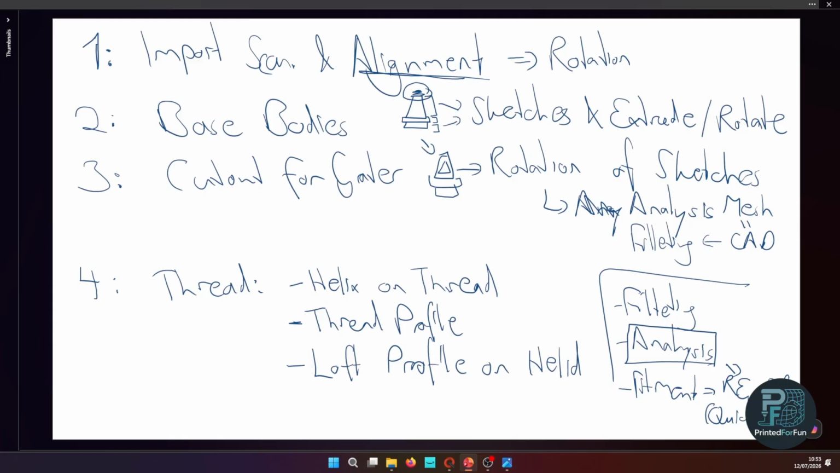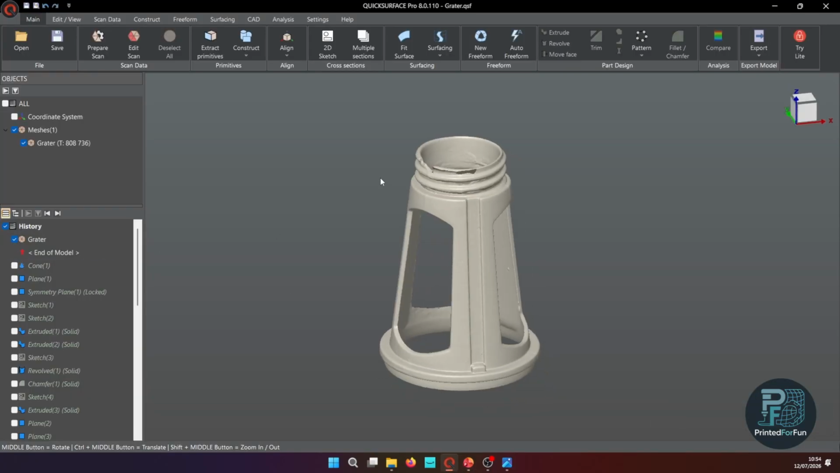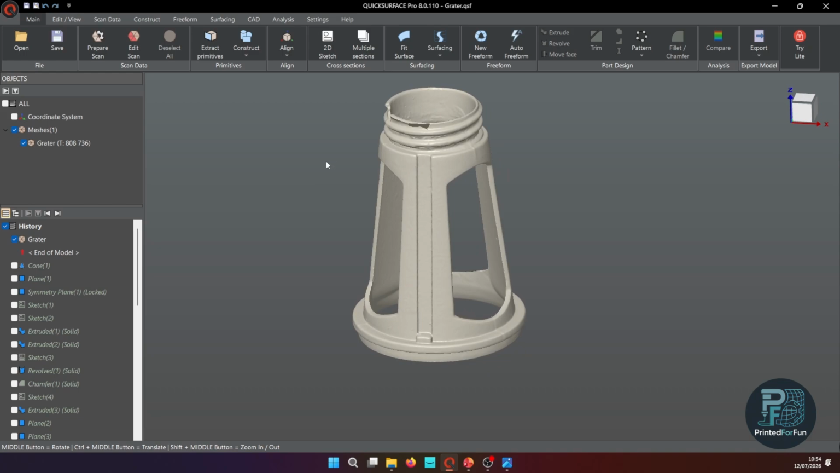So now we've got a rough concept of all the included steps in the design process, and we can go into Quicksurface. This is the latest Pro version, the 2026 version. All the steps I'm showing here should also work in last year's version, 2025, because there's not too much complex filleting involved, and the CAD modeling is also a bit more basic.